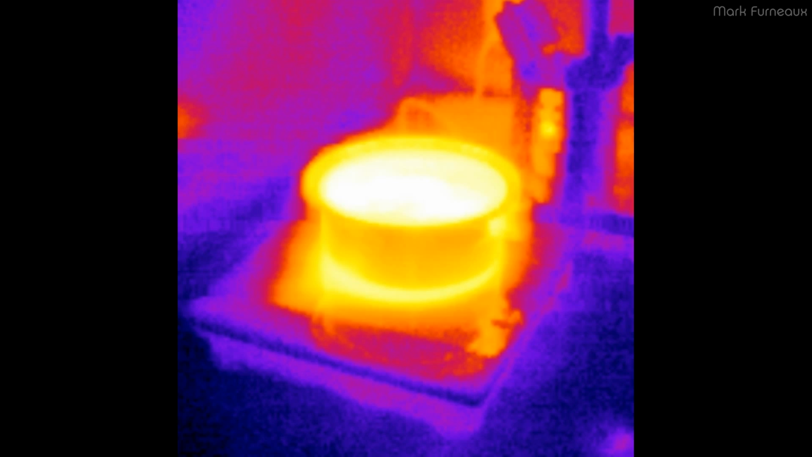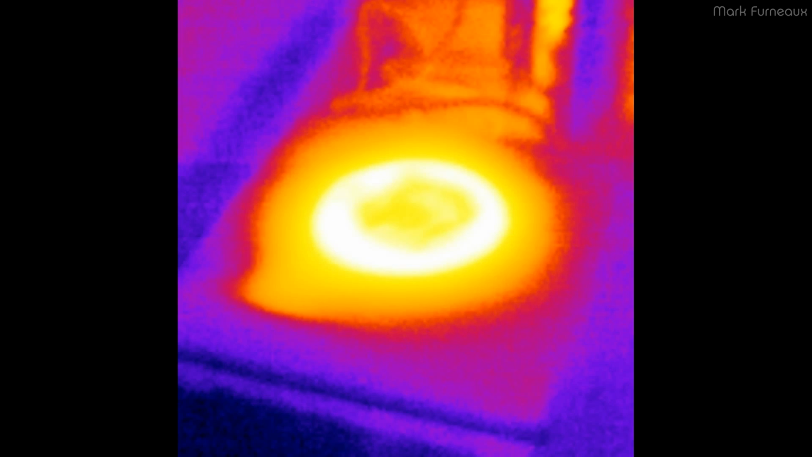This is the induction cooker that I did a teardown and review of a while back. I'll link that down below. I'm just boiling a pot of water on here, and you can see the water is the hottest here. The pot is actually really the hottest part, however, due to its emissivity, it's not showing as the hottest. And you can see where the heat is leaking through the glass plate on the top of the cooker, and then after removing the pot, you can see what's remaining.